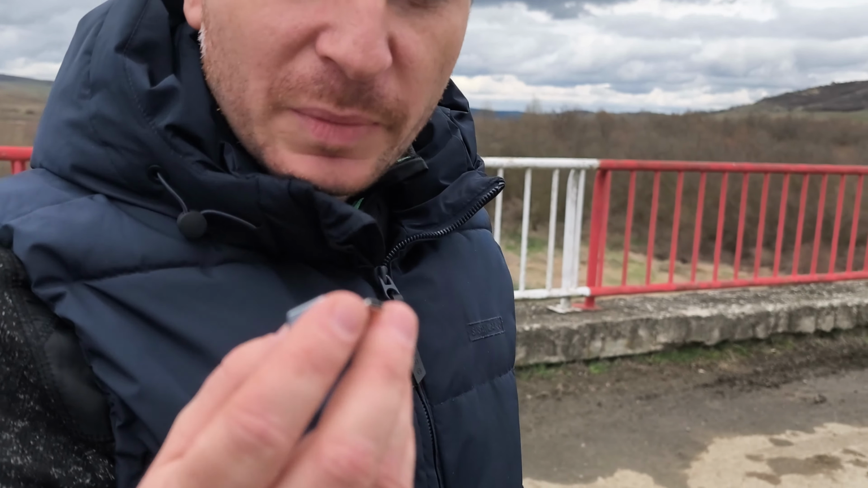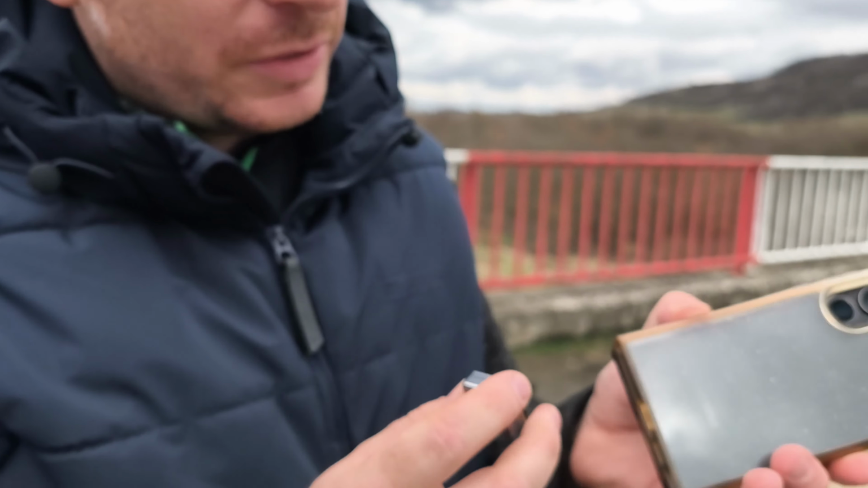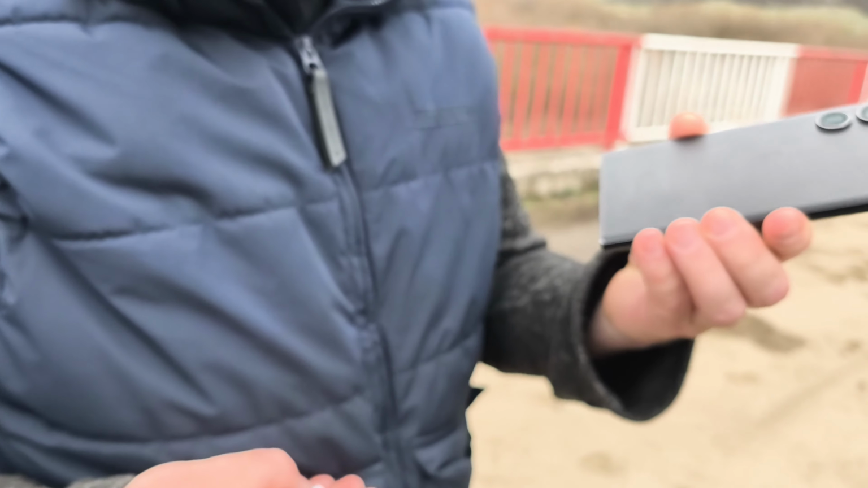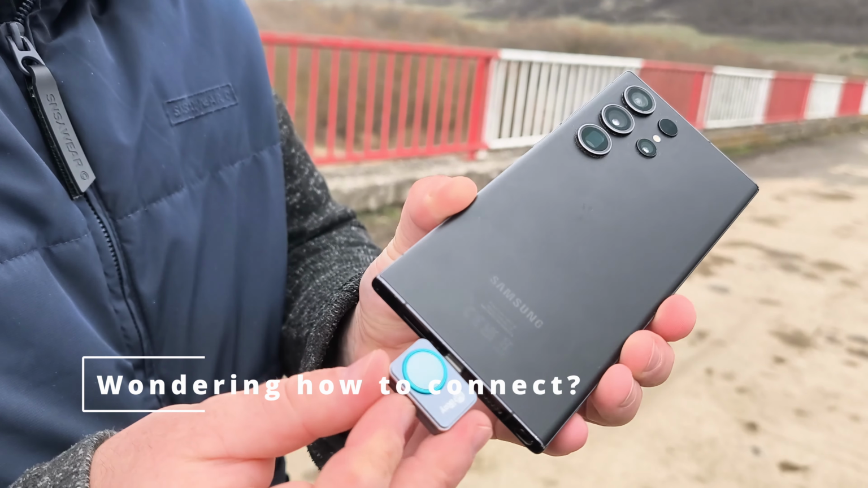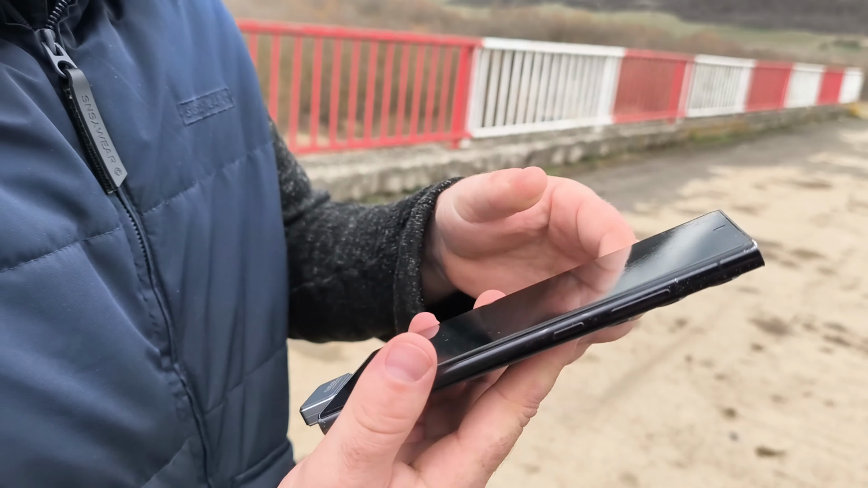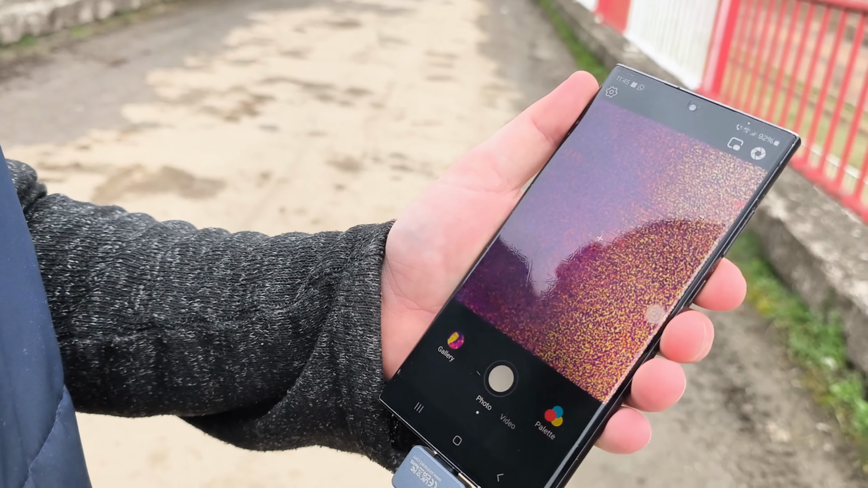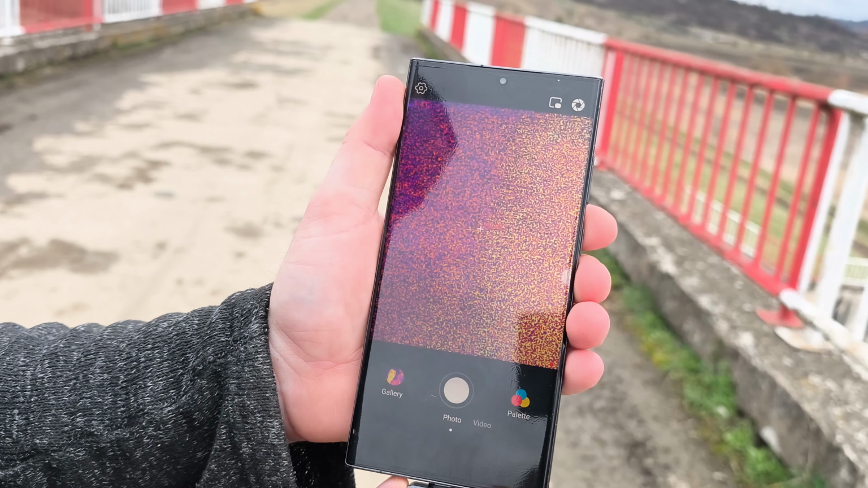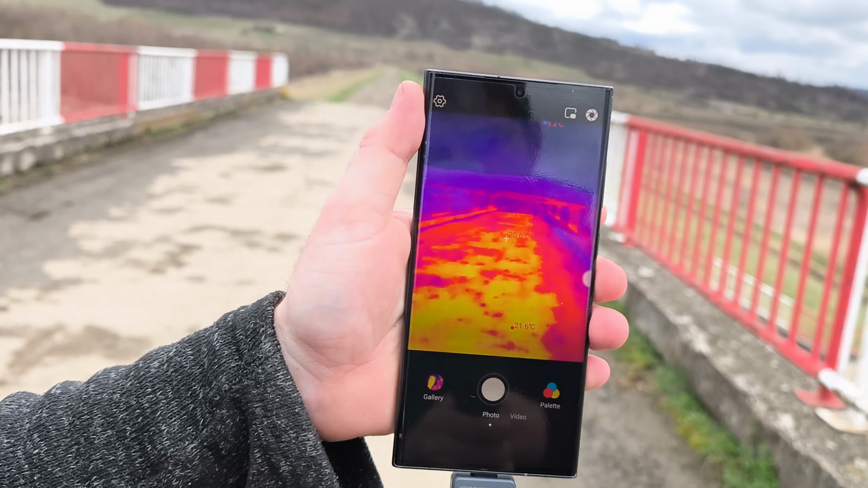And the biggest problem with that, since it is the world's smallest thermal camera, is that you have to remove the cover of your phone, let me clean it, so you are able to connect your phone to the thermal camera. Once you have connected, there is an application which automatically connects, and sometimes it does that. Yes, it's connected, and that's the image you see on that.